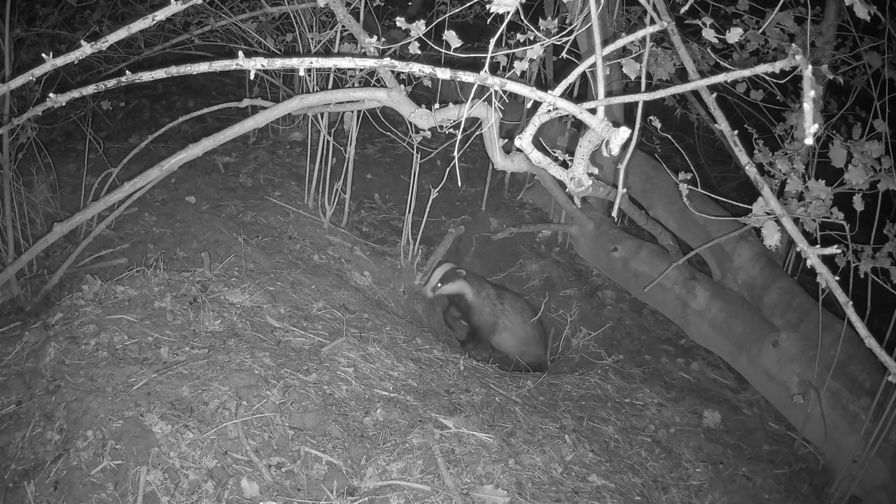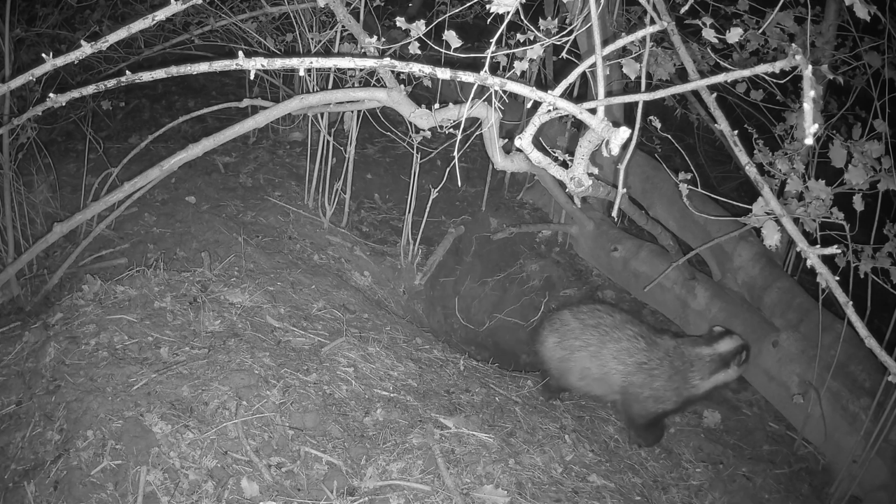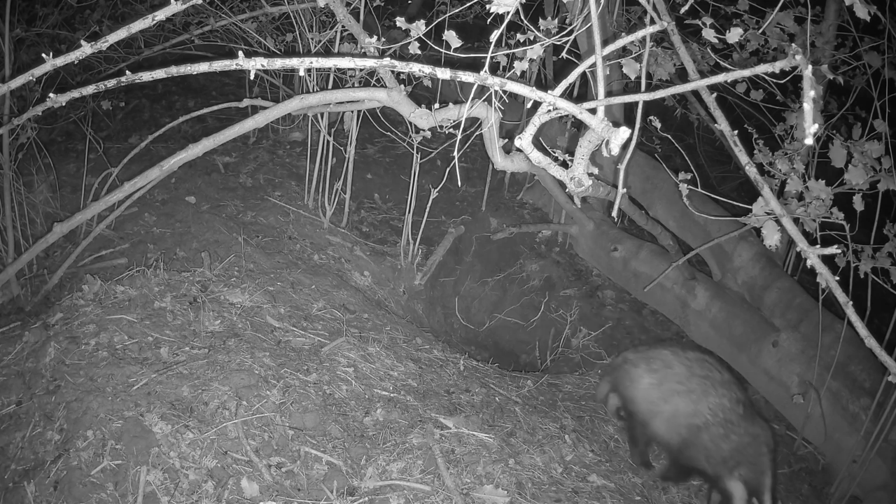And it appeared as if coming under the camera almost and travelling to the right was the most regular route taken.